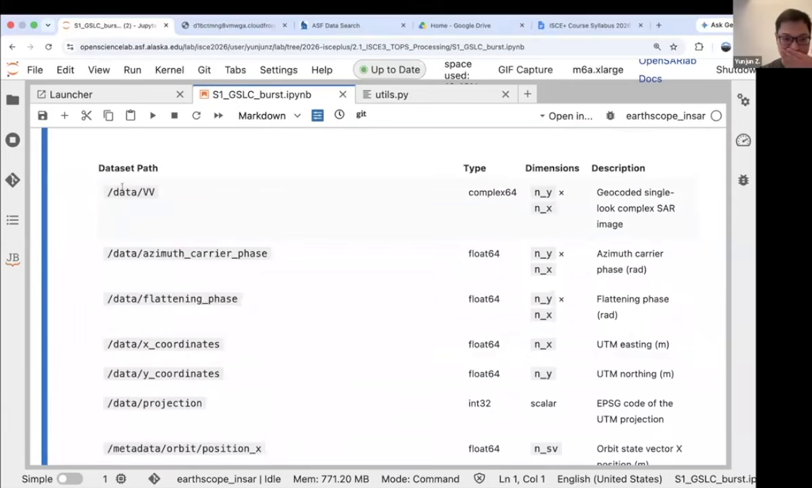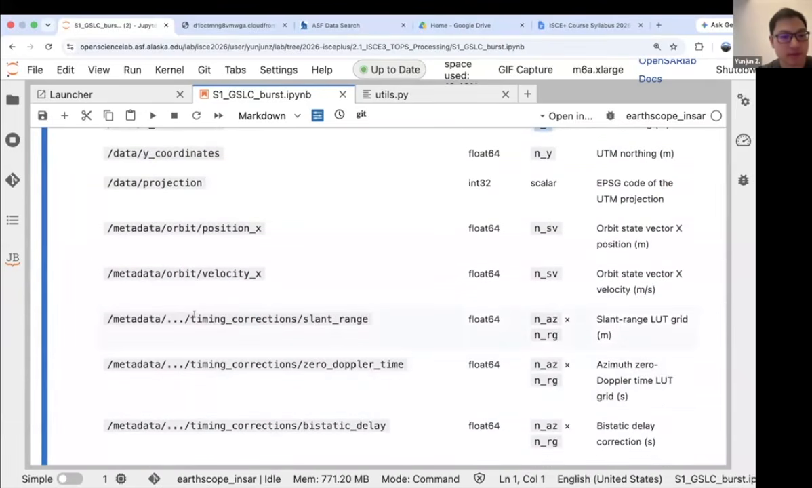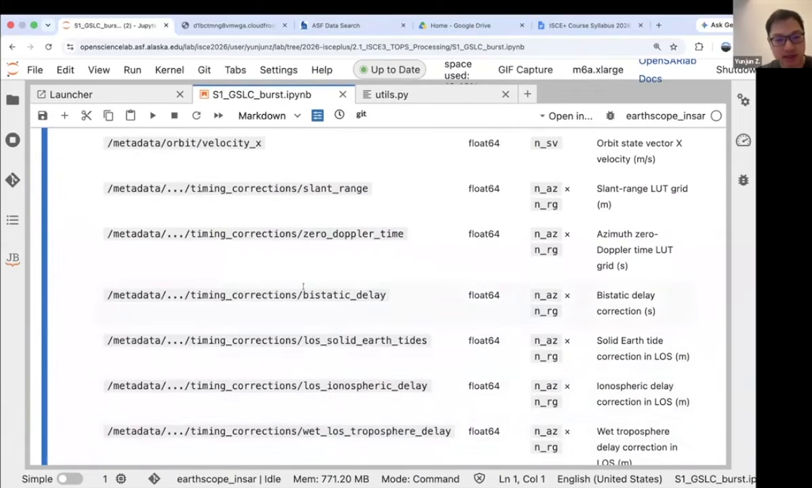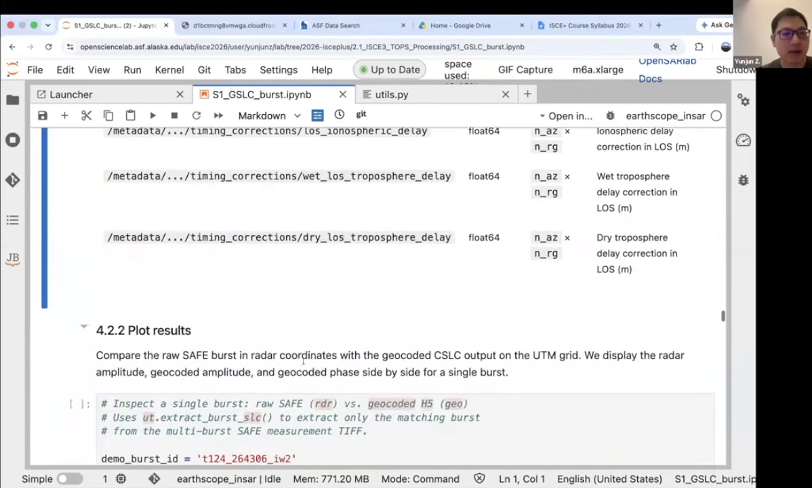here. The first one is the VV polarized co-registered SLC in the complex 64 format, and we have a few others, including the X coordinate and the Y coordinate, which are 1D arrays. And then we have a few timing corrections, including the slant range, the zero Doppler, the bistatic delay, and other things. I will explain right now what they are.